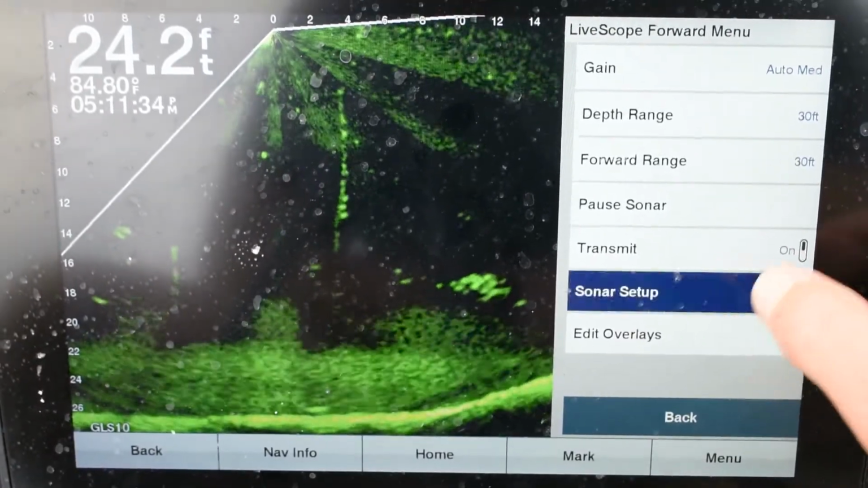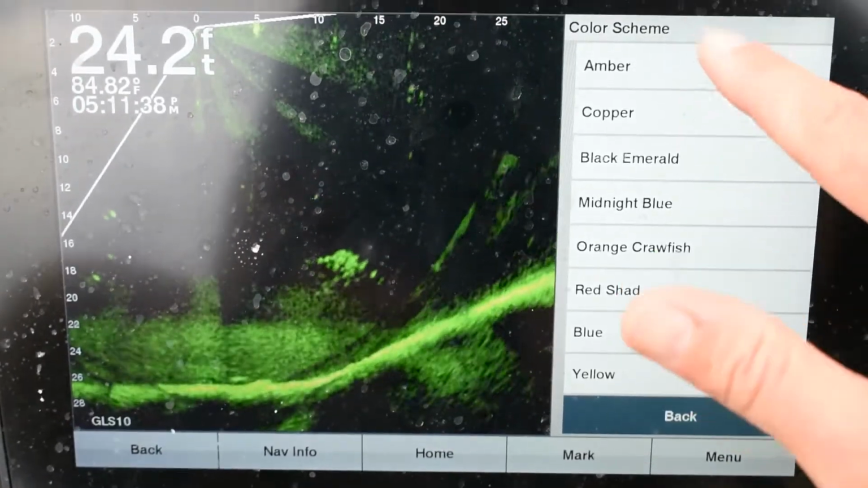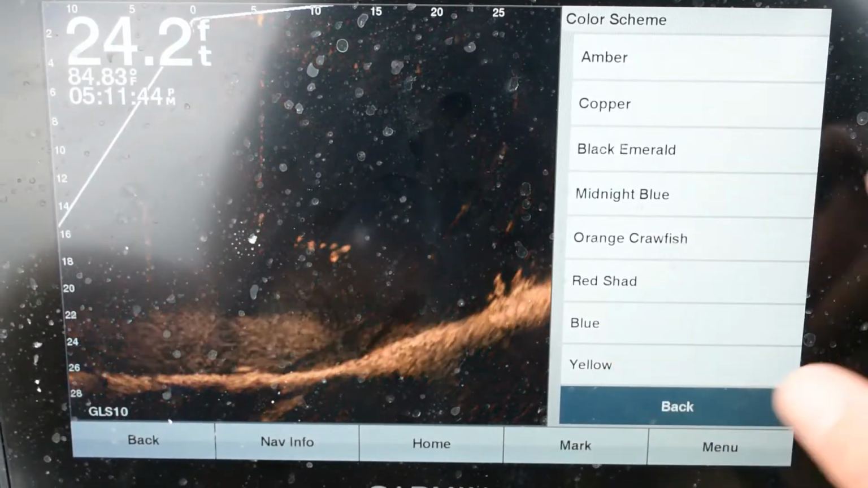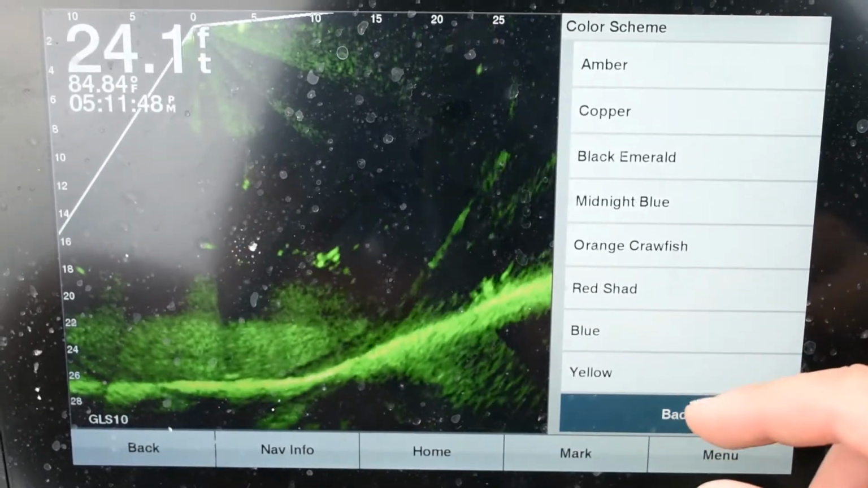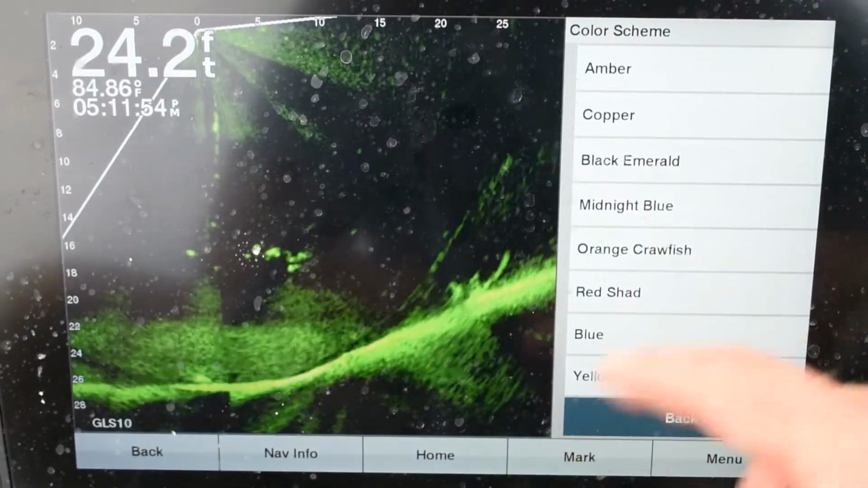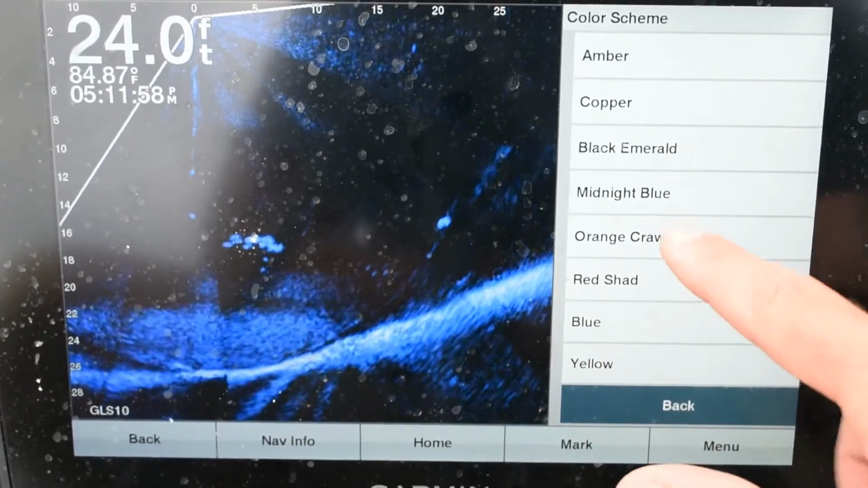Okay, the sonar setup. So the appearance. All right, color scheme. There you've got amber, which looks like that. You've got copper, kind of changes things. Black emerald, which is one I like. I feel like I can see everything, especially when it's really sunny. I can just see everything that's going on. Midnight blue, you can still see. It just depends on what you like to look at.